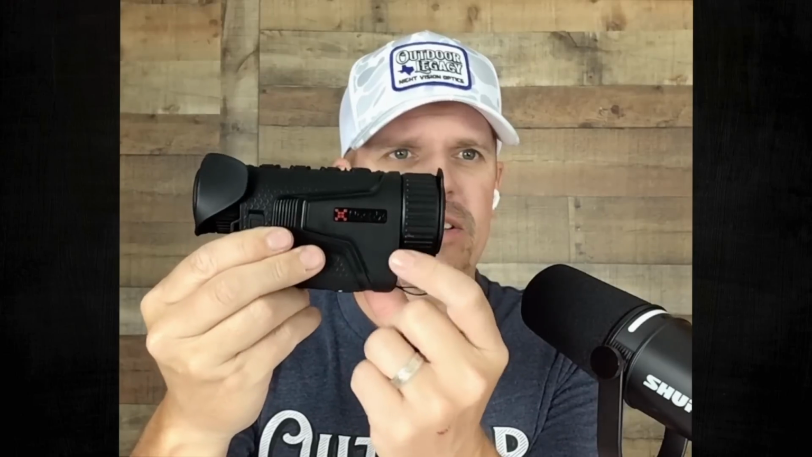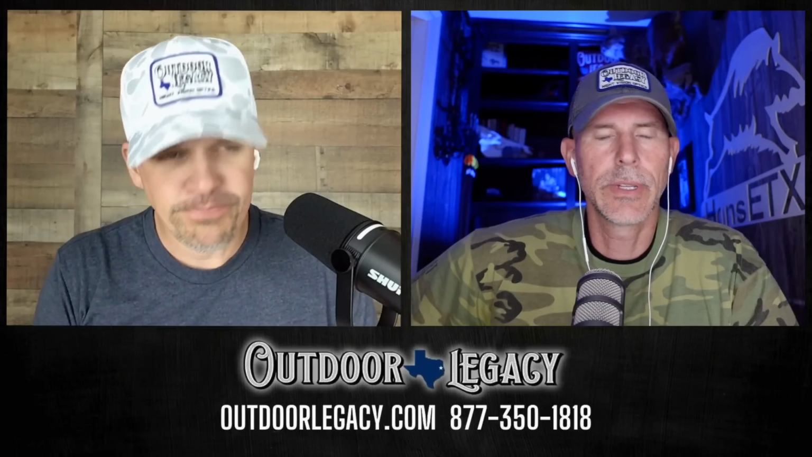It's fine. It works. I don't normally use it. A lot of people are big on lanyards, but what matters is that if you want to run your own lanyard through there, you have a hole on both sides of the unit, so it is lanyard compatible. There is no hand strap for it. There is nowhere on the front of this thing to mount a hand strap.